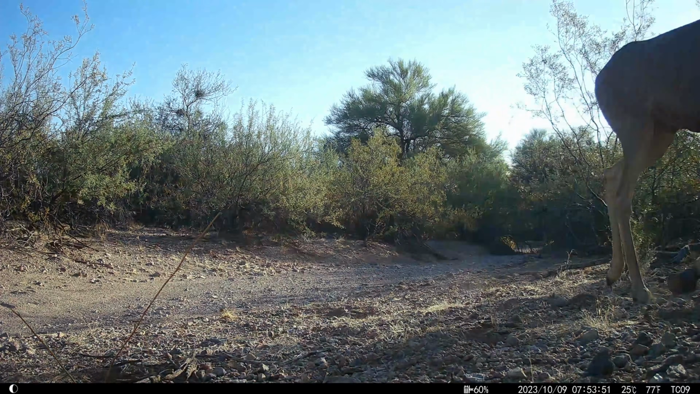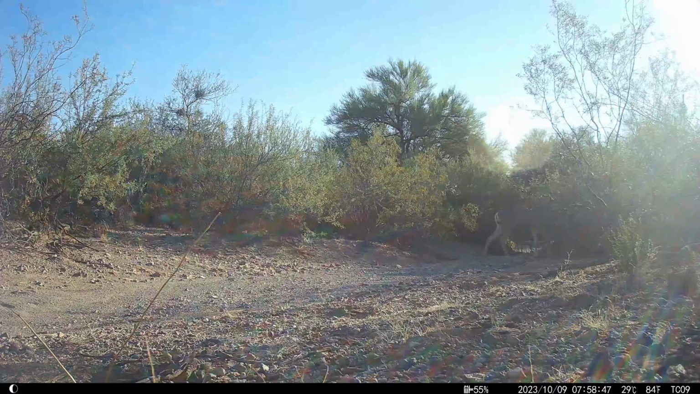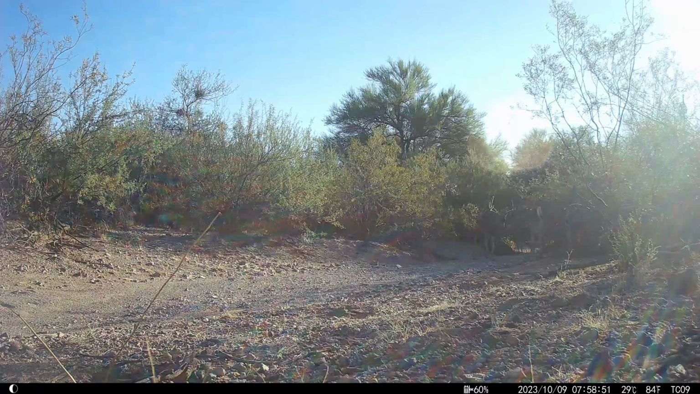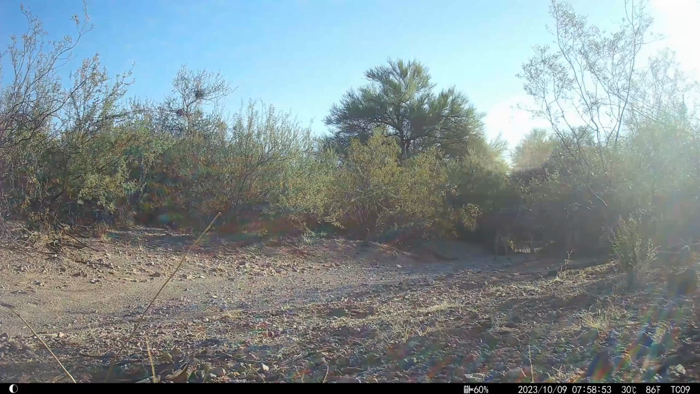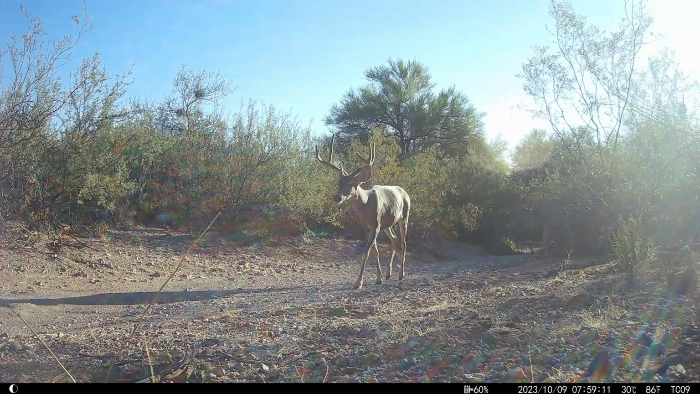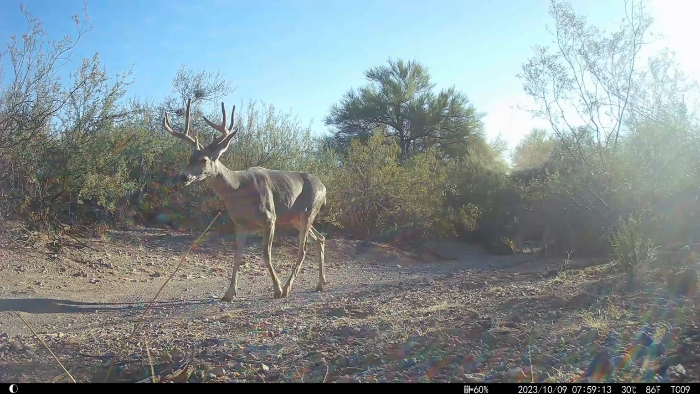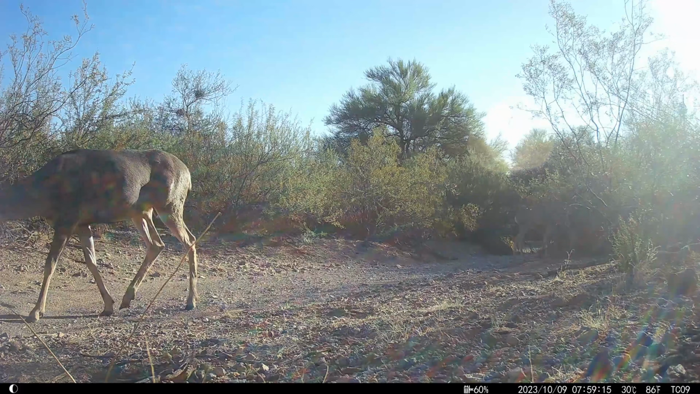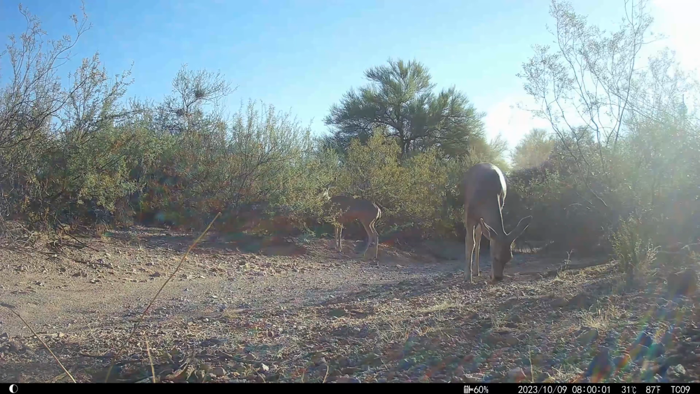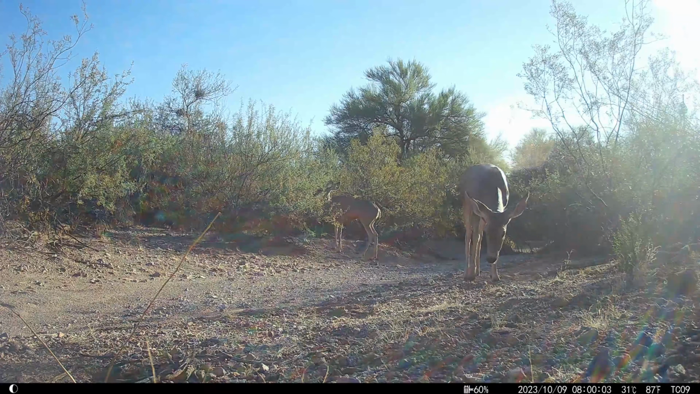Oddly, no javelina appeared on my cameras. I saw plenty of them around the neighborhood, so I know they're here, but somehow they managed to evade surveillance. There were lots of deer though. A herd of deer with young deer, buck, many deer. Deer are so beautiful and so peaceful to watch.